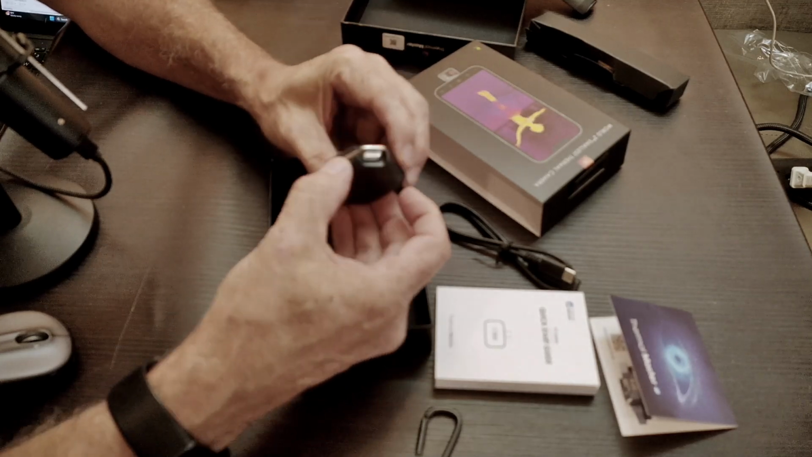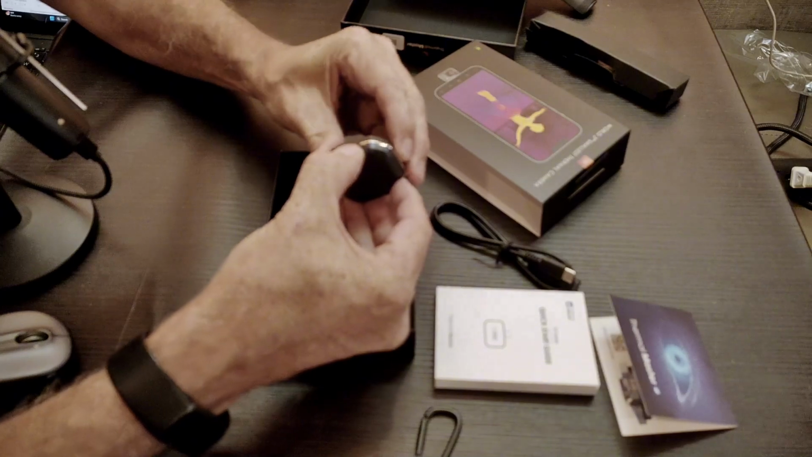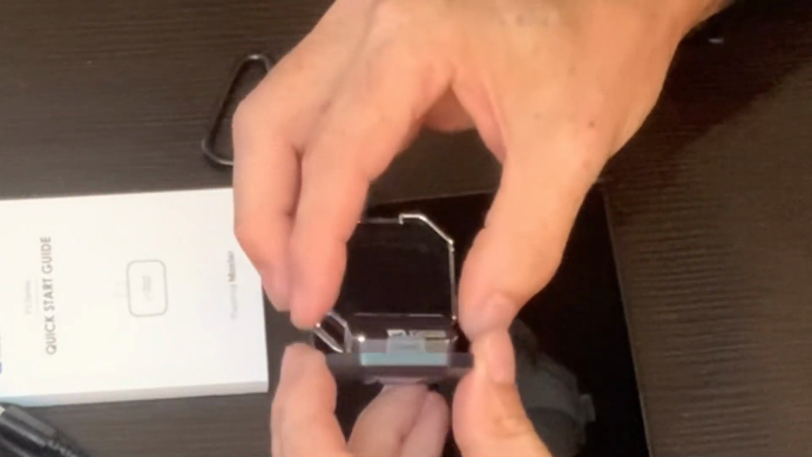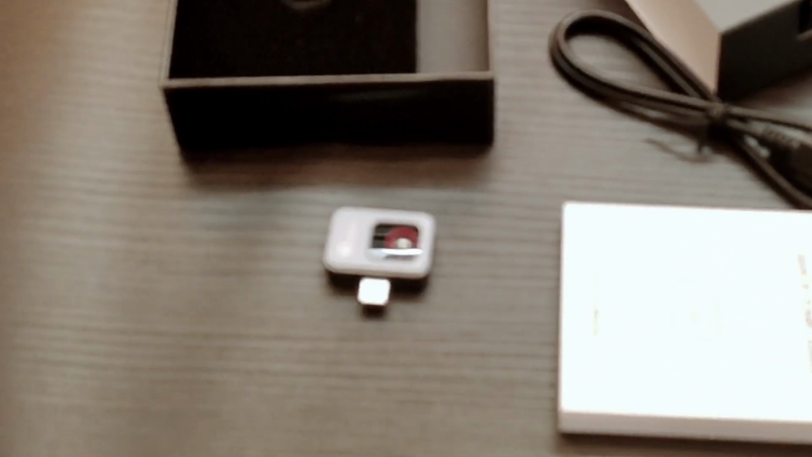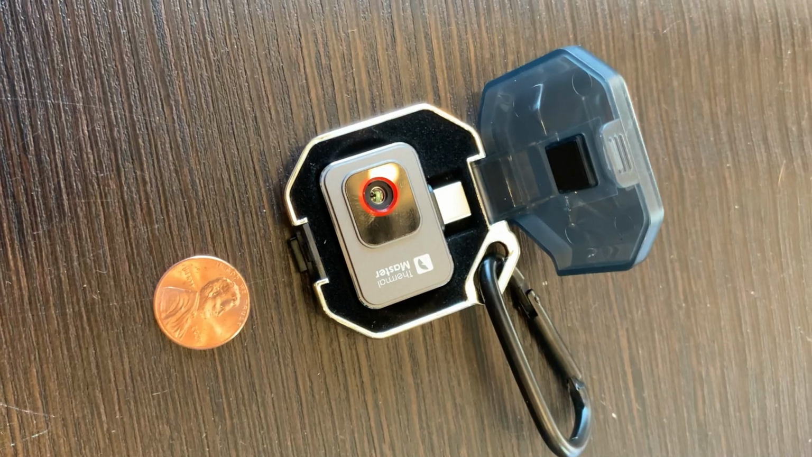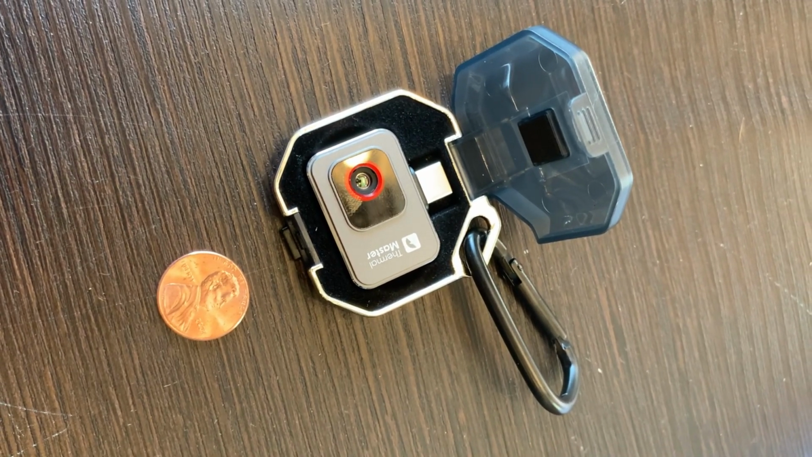Oh wow, this is kind of nice. It's like a little case, and holy cow, that thing is small. I mean, look at the size of that. It is just tiny. When they say it is the world's smallest, they actually mean it.